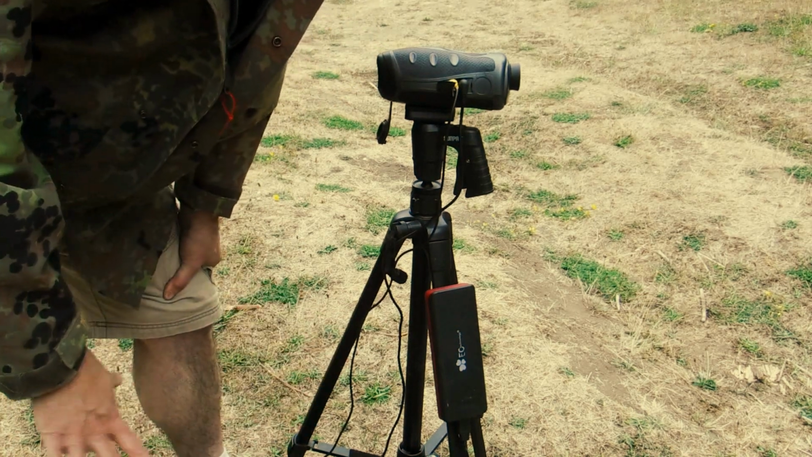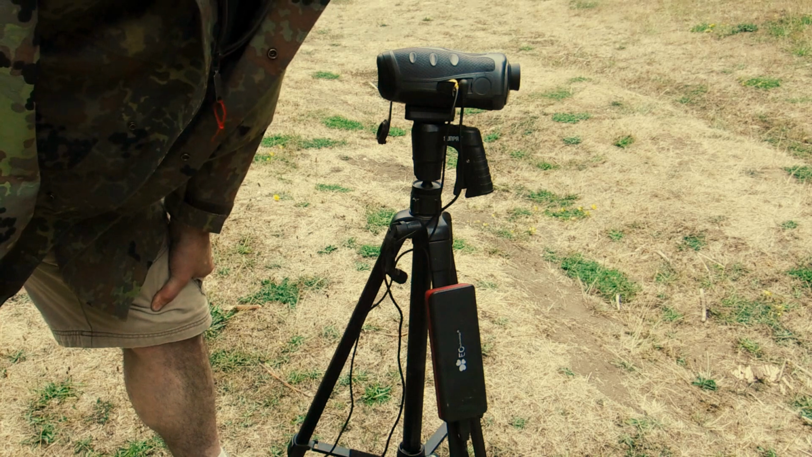So this is the setup for a thermal camera trap. As usual, we walk the scene for scale, just in case we have anything that shows up on the thermal. We have something with a known height to compare it to.